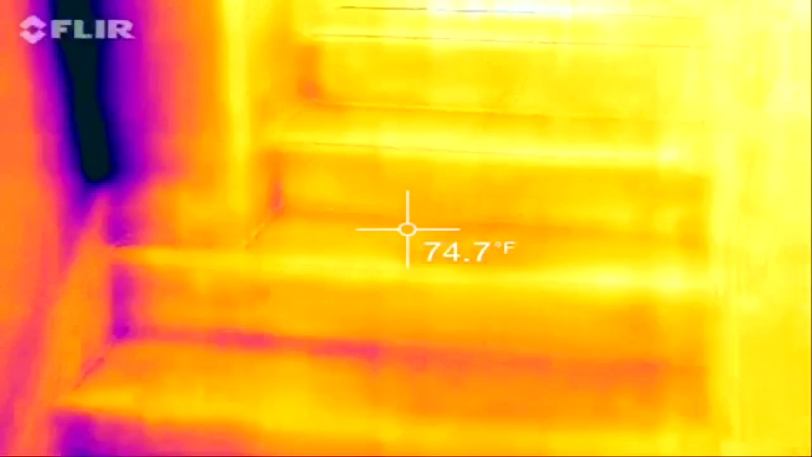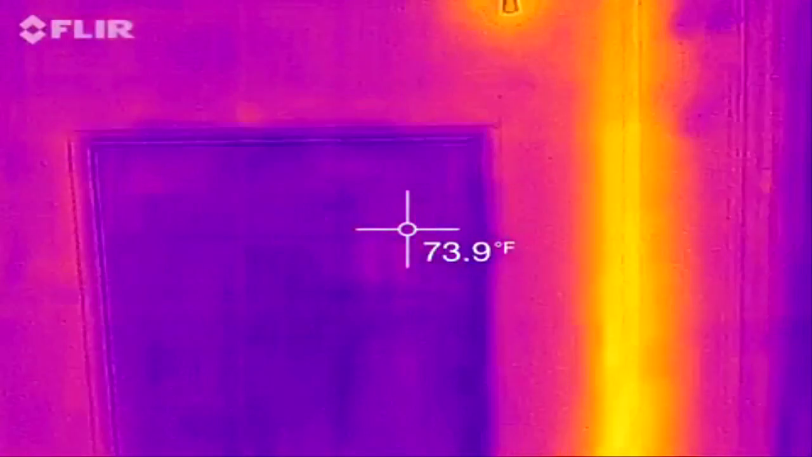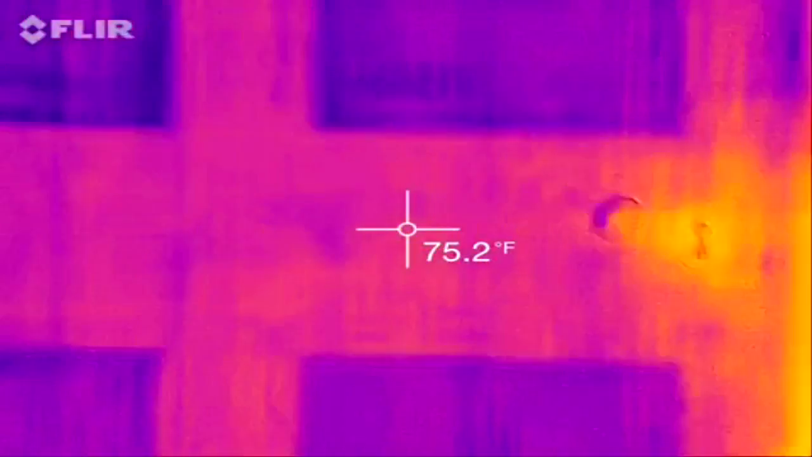Going to, let's see if there's any handprints here still. That's kind of cool.